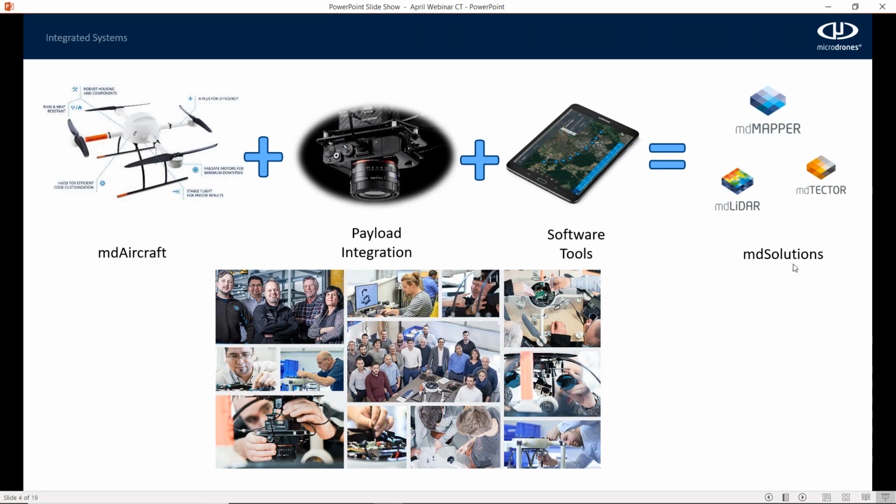Back to our solutions, everything's under our MD Solutions umbrella, with MD Mapper and MD Lidar being our main focus today. A full solution in our mind isn't just a drone and payload, but the necessary software, training, and support to complement the system as well. Crafton Tull uses all these pieces brilliantly, and we'll spend the next 10 minutes or so talking about what those pieces are.